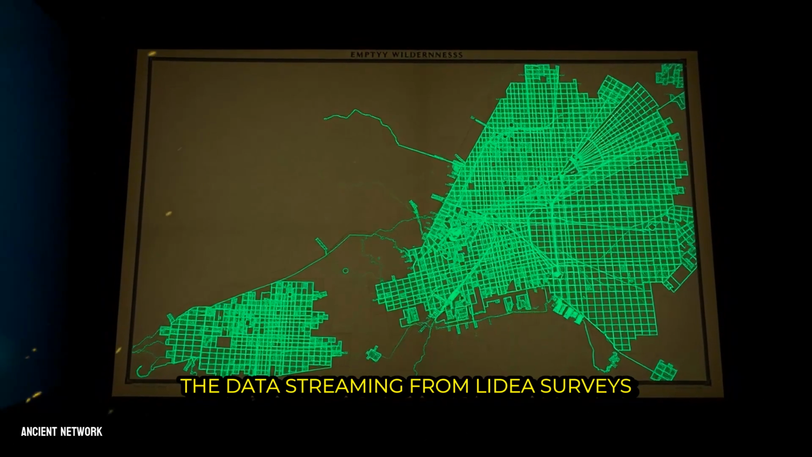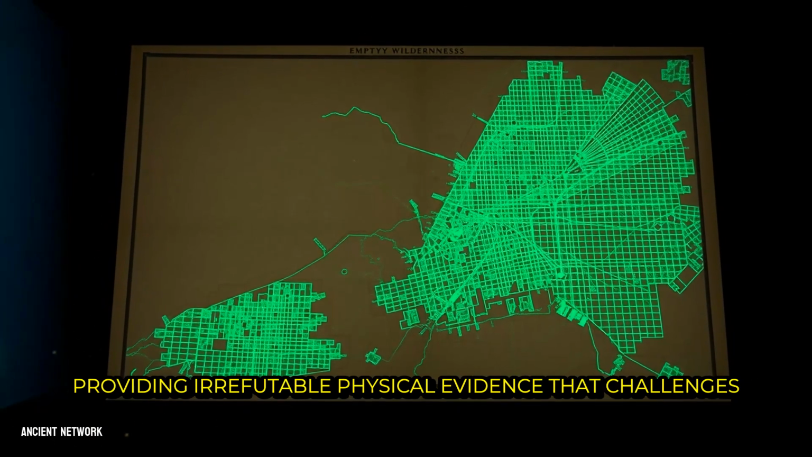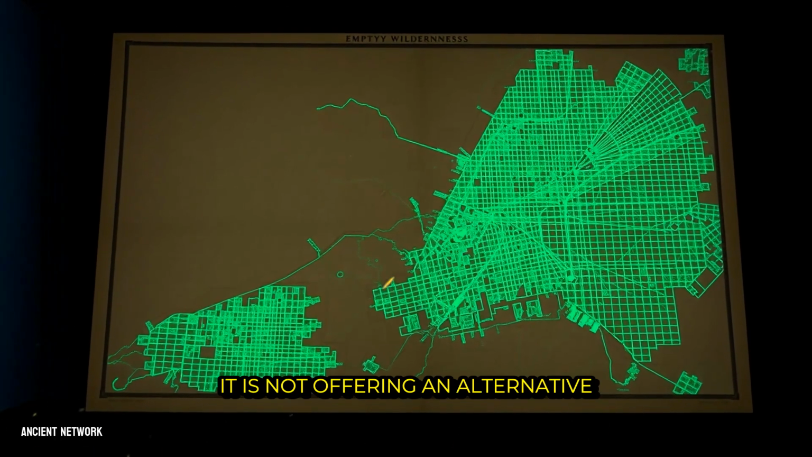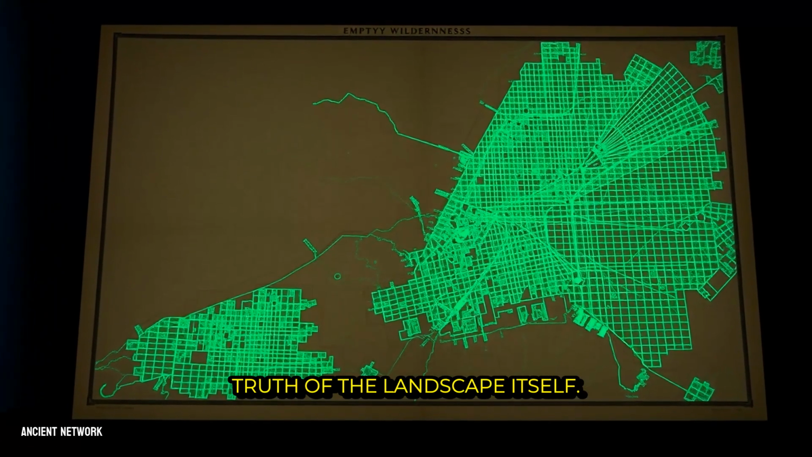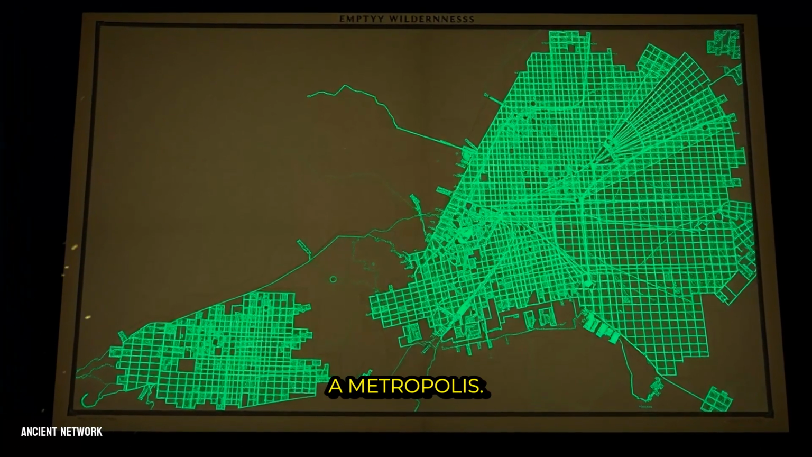The data streaming from LiDAR surveys now acts as an impartial witness, providing irrefutable, physical evidence that challenges these long-held stories at their core. It is not offering an alternative interpretation, it is presenting the measurable truth of the landscape itself. Where explorers once saw empty wilderness, we now see the grid of a metropolis.